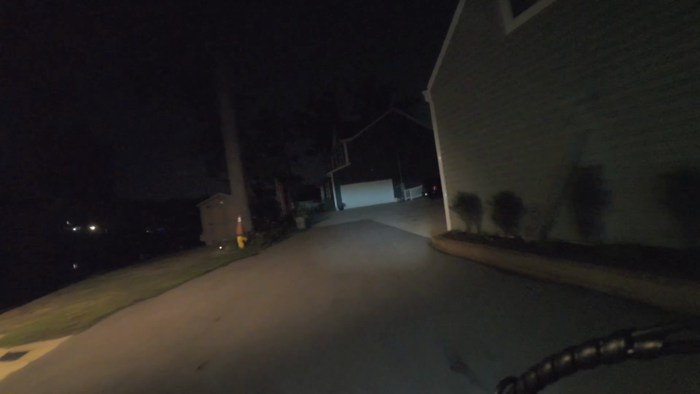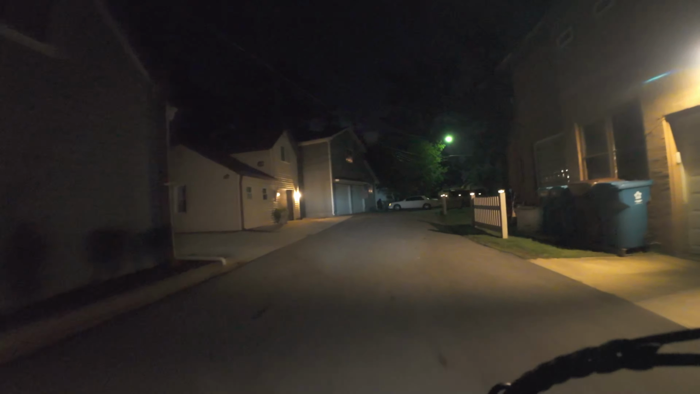So this has no outlet right here. Let's go right over here. It looks like it ends right over here somewhere. Yeah, look at that. Looks like somebody's got a dead end right here. So we will turn around and go back the other way.